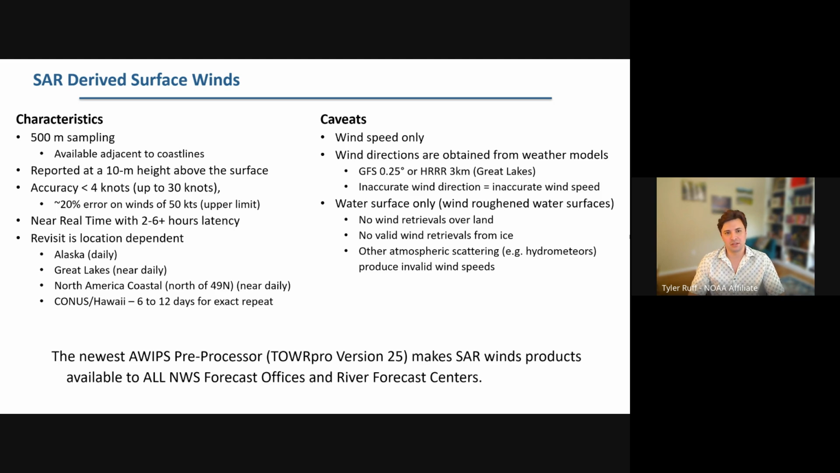We produce these images in near real time at about 2 to 6 hours latency. I would say more like 2 to 4 is standard, but depending on where the image was collected, where the ground station was, and if there are any network and connectivity problems, it can sometimes go above 6 hours latency.